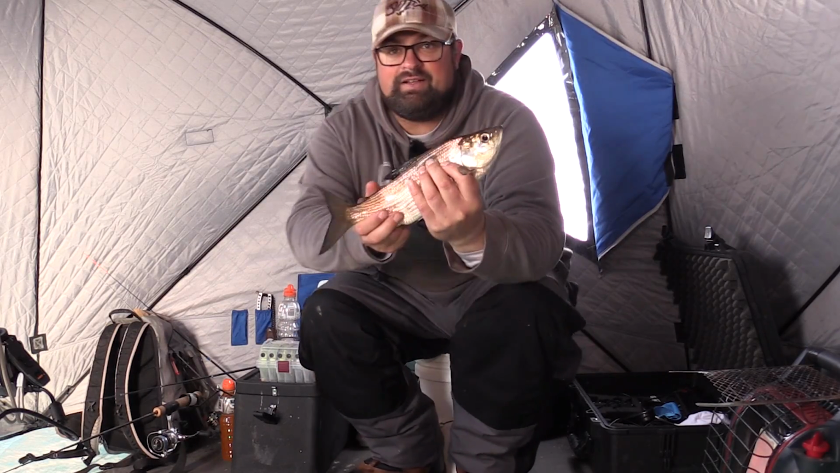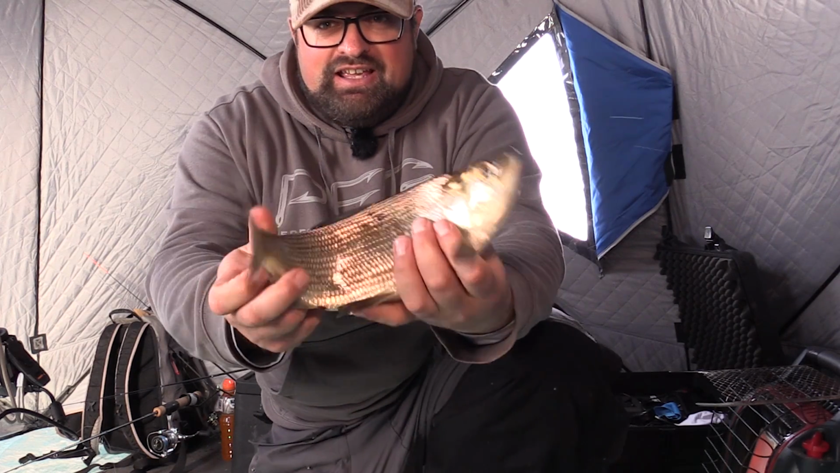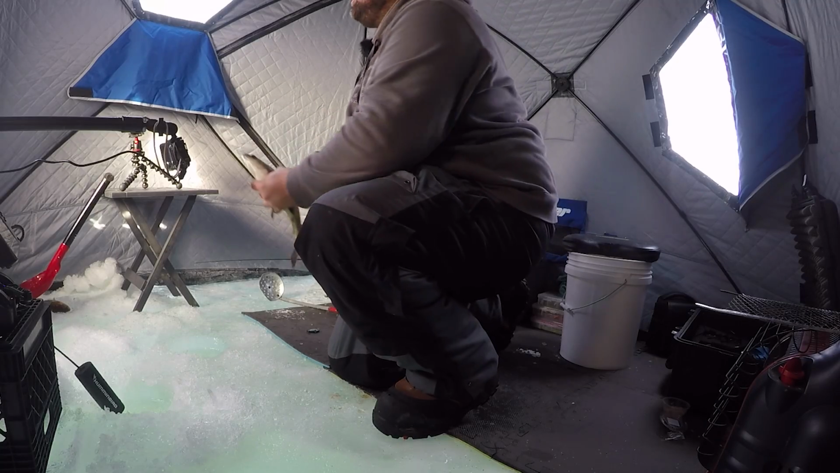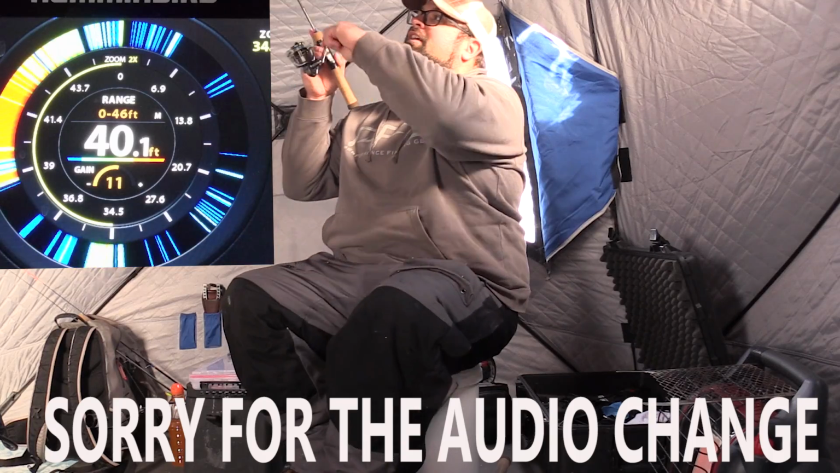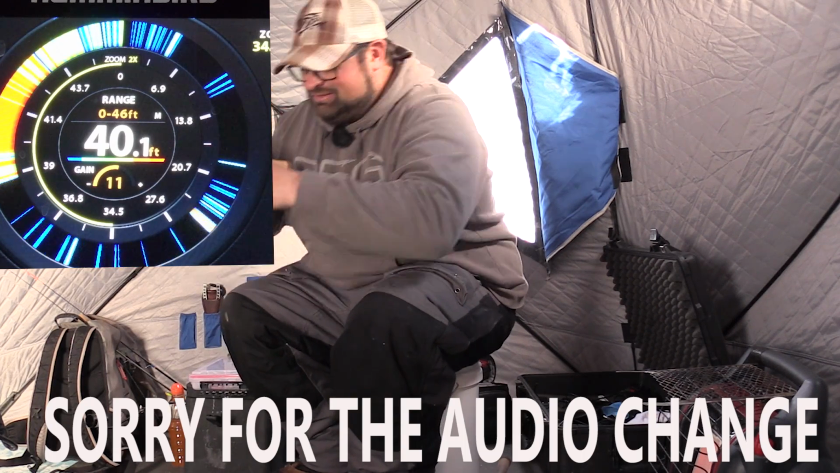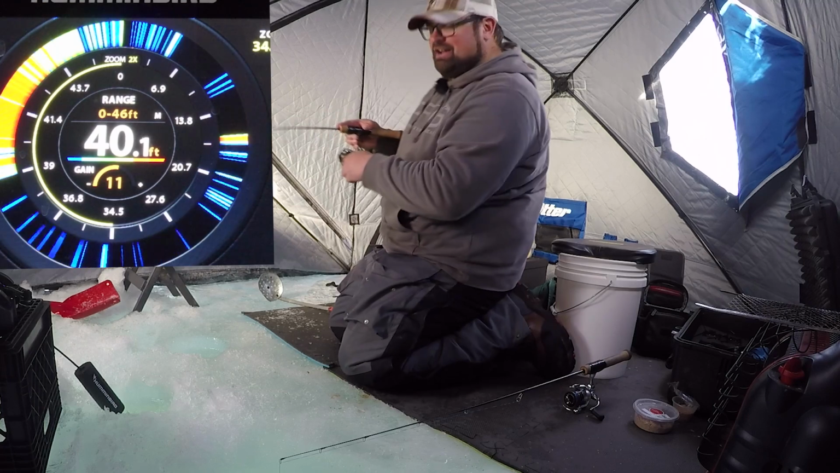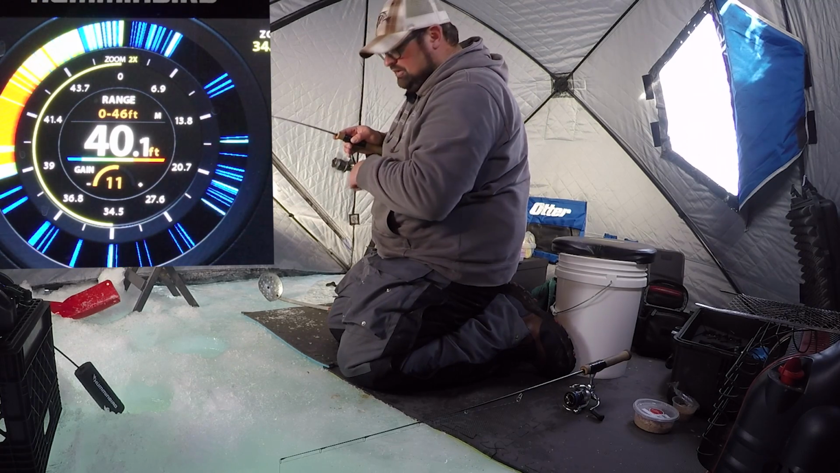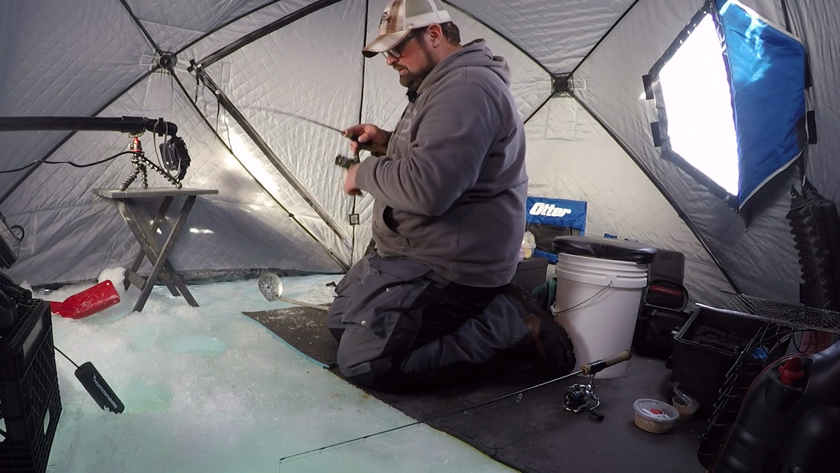Oh yeah. Ciscos. Look at these fish. Greasy, slimy, but beautiful. Into the bucket you go. Oh, these are fun on a little ultralight rod here. Probably gonna start crushing them now for sure. Maybe I'll switch and go to this hole here, so I'm more in front of the camera with this rod.